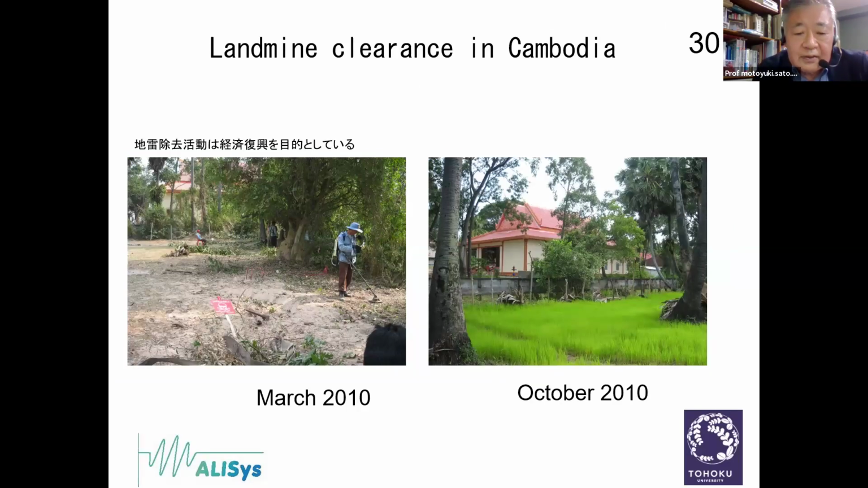Okay, so our sensor has been tested in Cambodia, and humanitarian demining is very important after the conflict finished. In Cambodia, the inner conflict was almost over in the 1990s, and then humanitarian demining activities have been conducted for many years.